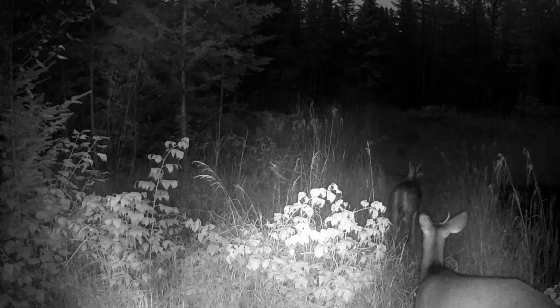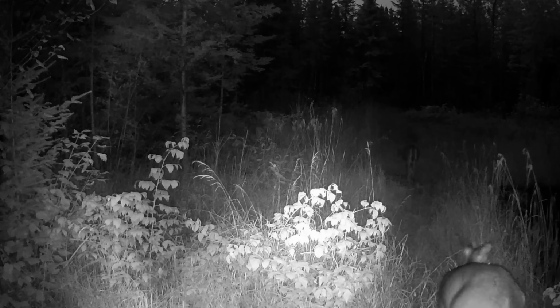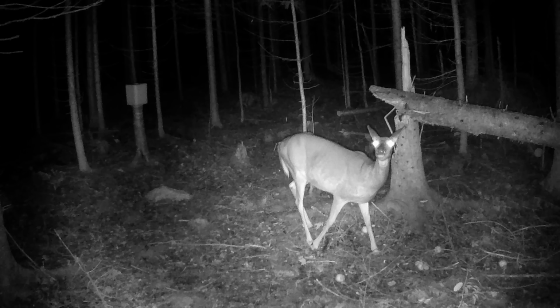To be honest, when I envisioned seeing the first bucks on the property, I was hoping it would be a little bit more impressive, but hey, 2 little spikes is better than nothing. We still have a decent amount of apples left, so I'm hoping to put more out to see if we can get any other bucks to visit.